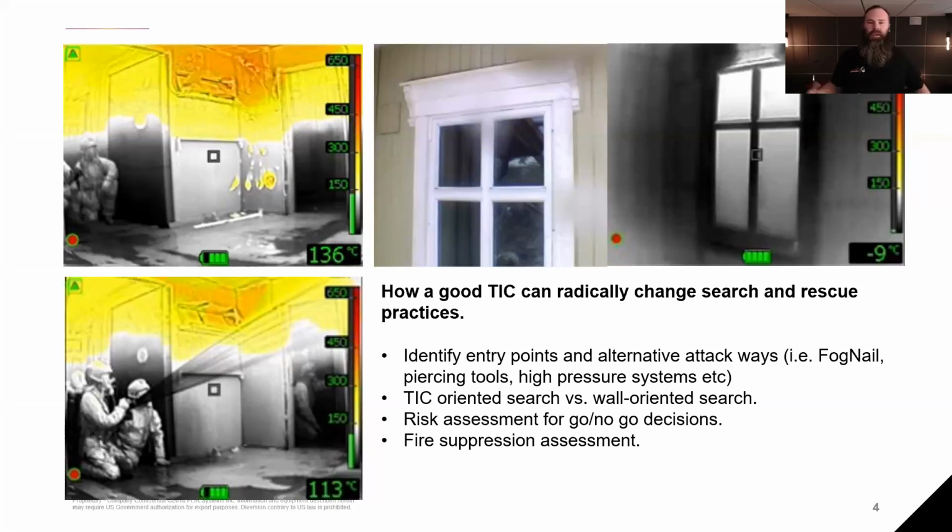But also the case, of course, for risk assessment. When modern fire PPE became so good that you can't even really feel that sudden increase in heat, it's very hard to react early to suppress that heat with water before you start getting saturated gear and becoming too hot. But with the thermal imager, you can react much sooner and try to suppress that heat. And if you can't, you can start to back out.